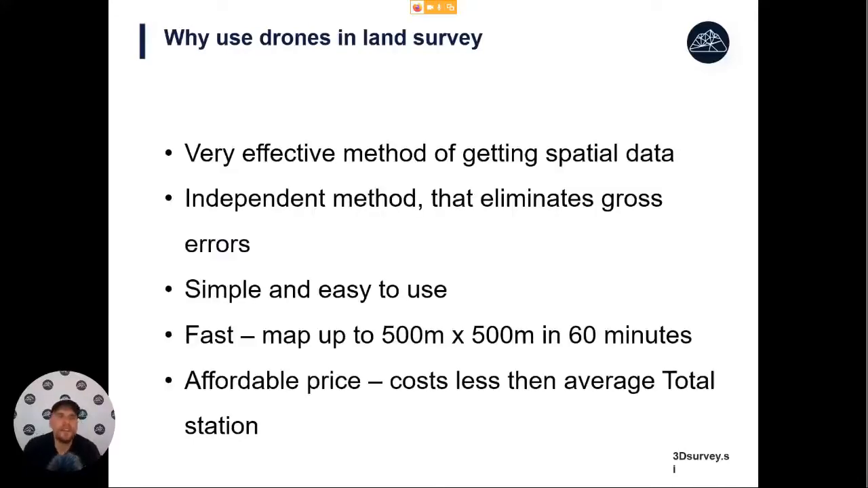Okay, let's have a look at some bullet points of why to use drones in land survey. They are proving to be a very effective method of getting spatial data, which is what we land surveyors do. They're also an independent method. I started working in land survey as a student some 15 years ago.